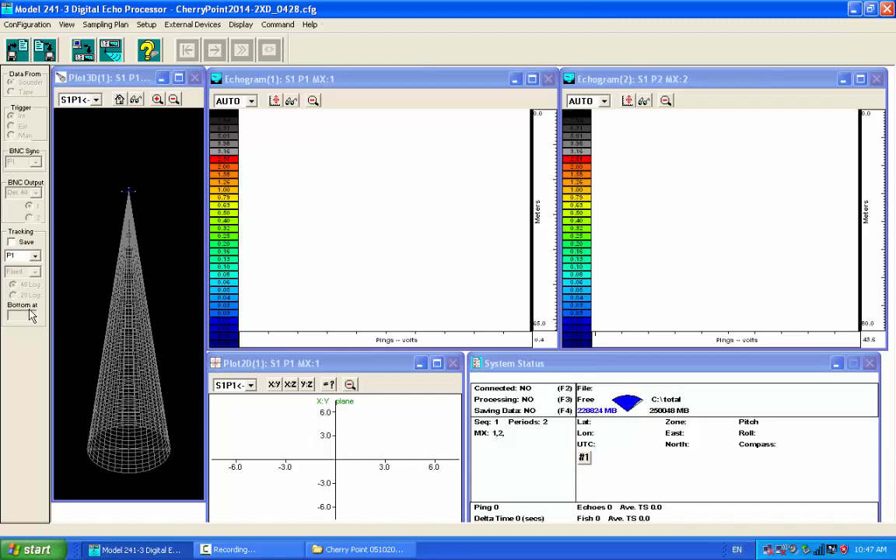When I auto track the bottom, and then when you lose the bottom occasionally, then it stops collecting. Is that a glitch, or am I doing something wrong?